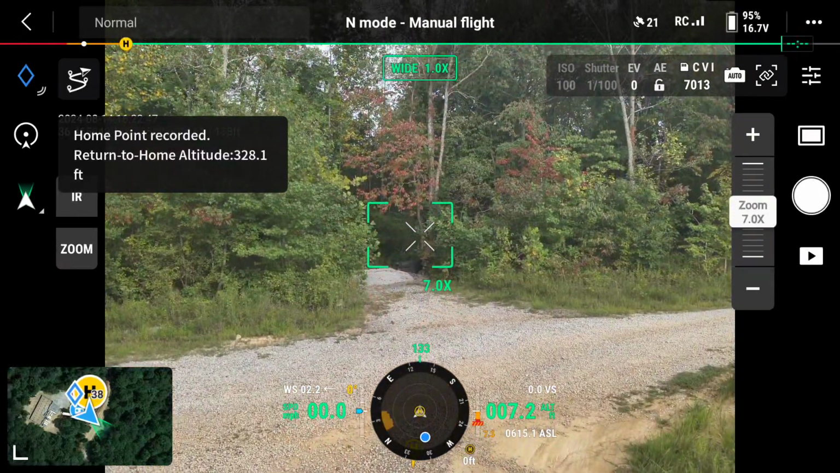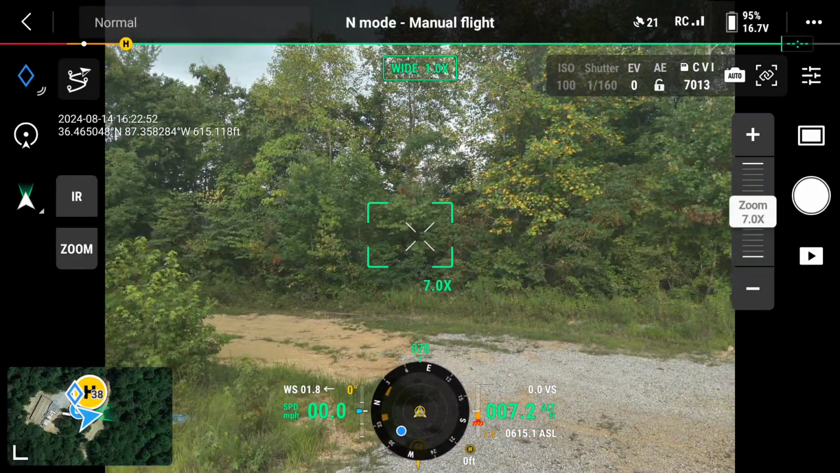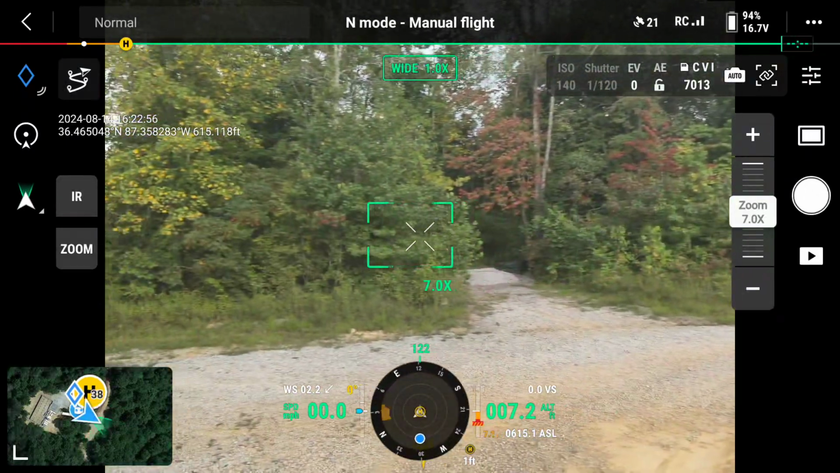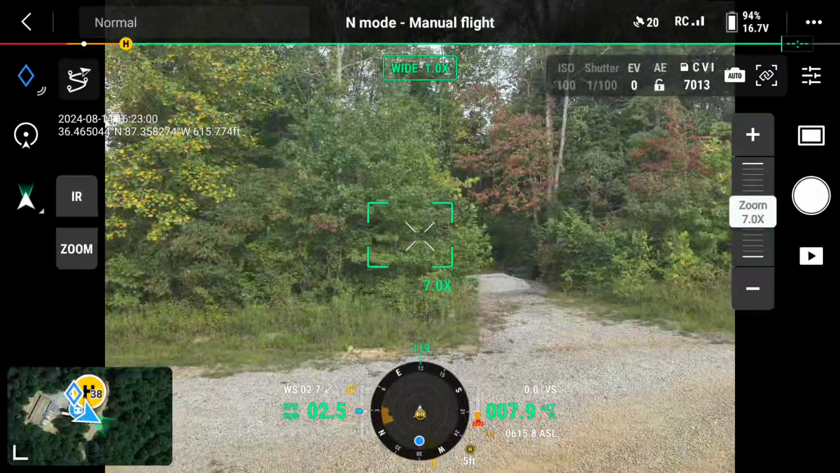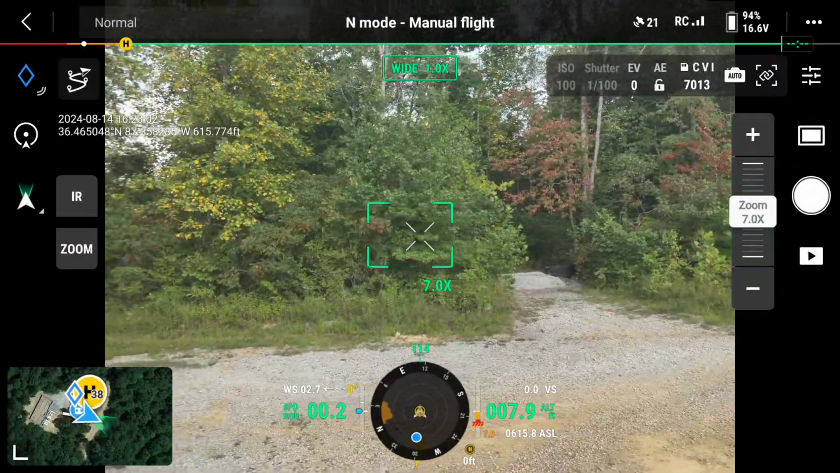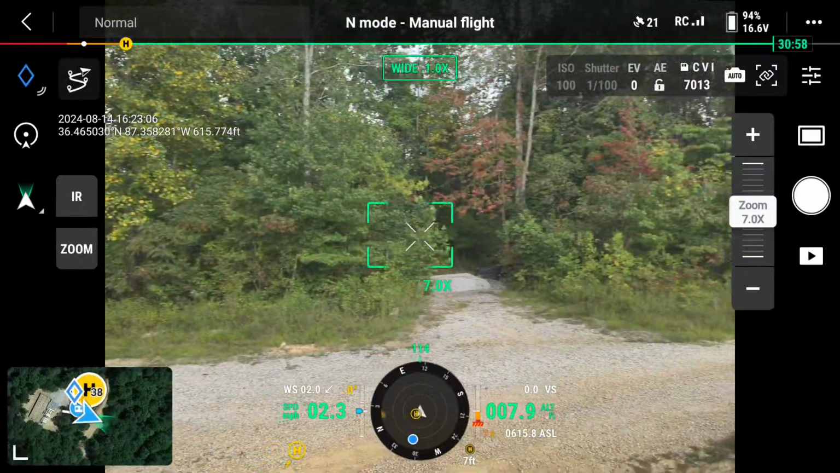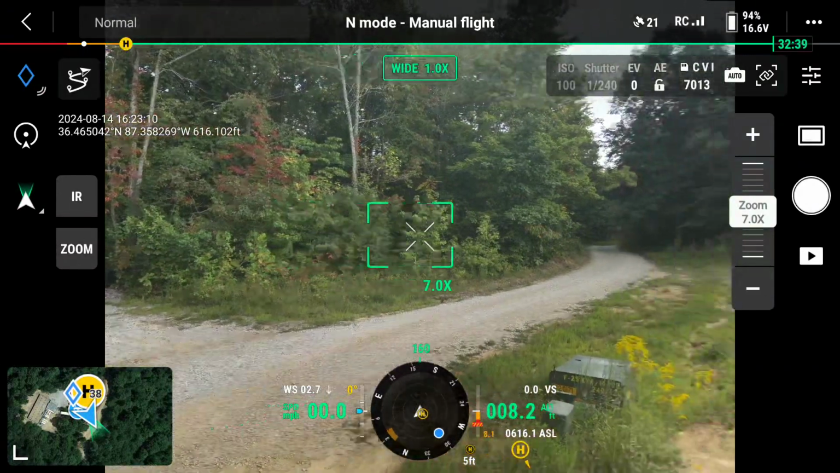Home point updated. First thing I like to do once I get in the air is just make sure all my various controls are responding. Take the drone through all of its ranges of motion. Maybe a couple circles, just to make sure. It seems to be doing everything we expect it to do.